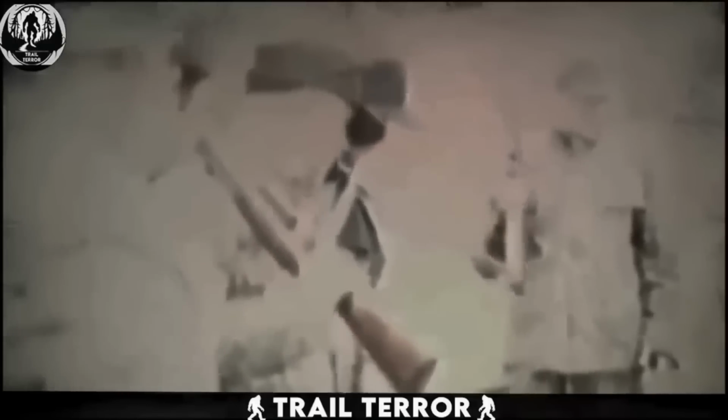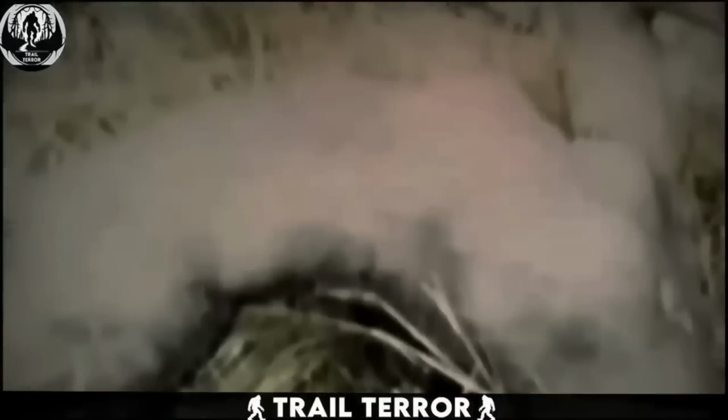Get ready for a journey back to World War II, right from the heart of a German army camp. In the footage you just witnessed, we see a German army camp where troops stumbled upon a truly bizarre and unsettling creature during a routine patrol. This creature gave off vibes of a humanoid mixed with a wolf, resembling something out of a werewolf tale. Towering in height, it boasted sharp, ferocious-looking teeth.